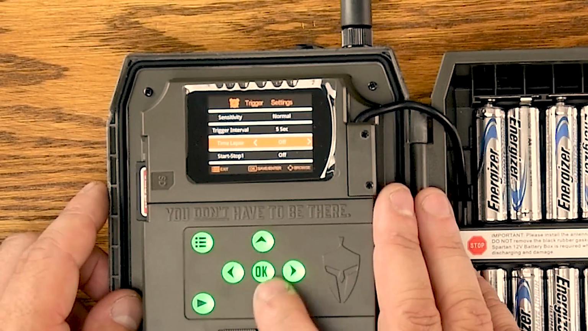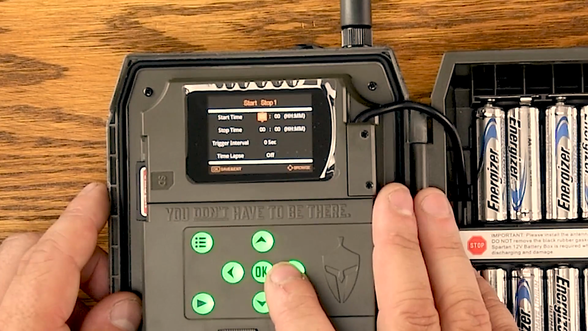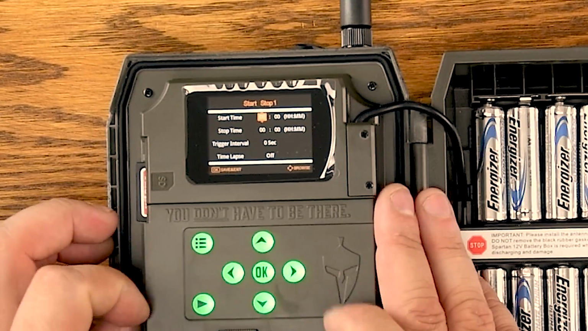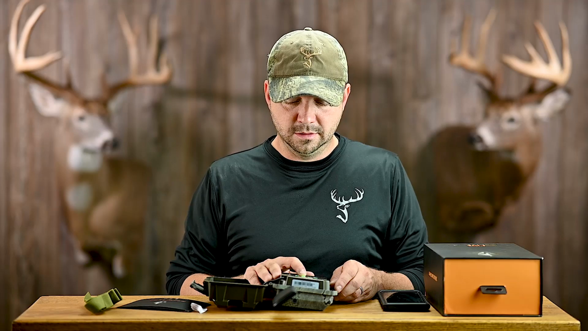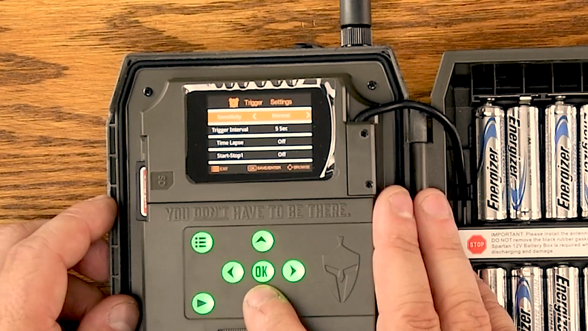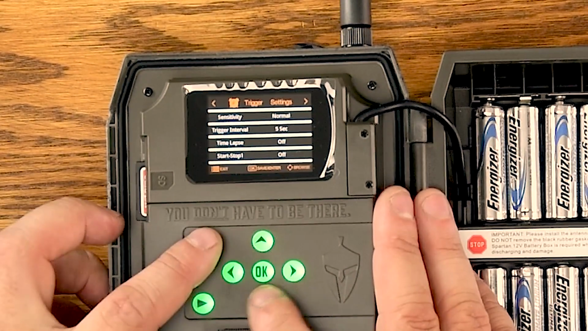There's a time-lapse mode, start and stop. So you can set the date and times that you want this to be working. Go back to menu. And then you have multiple times that you can do this, up to 4 settings, workday, and then you're back to sensitivity.